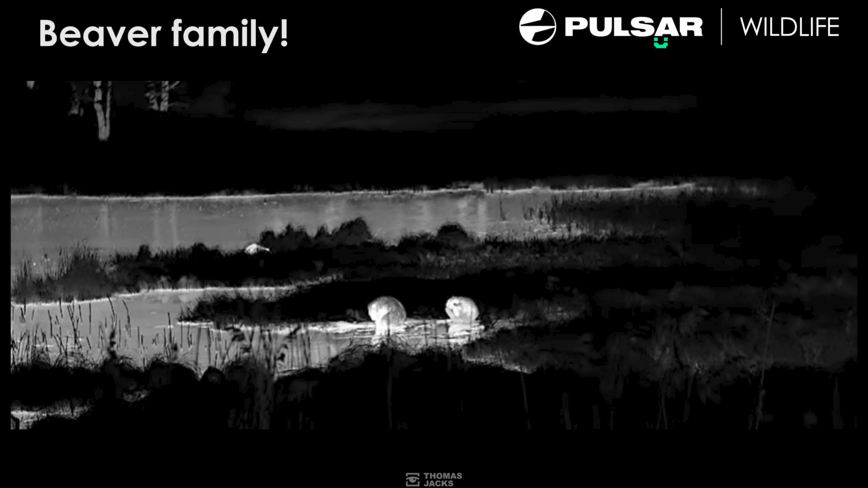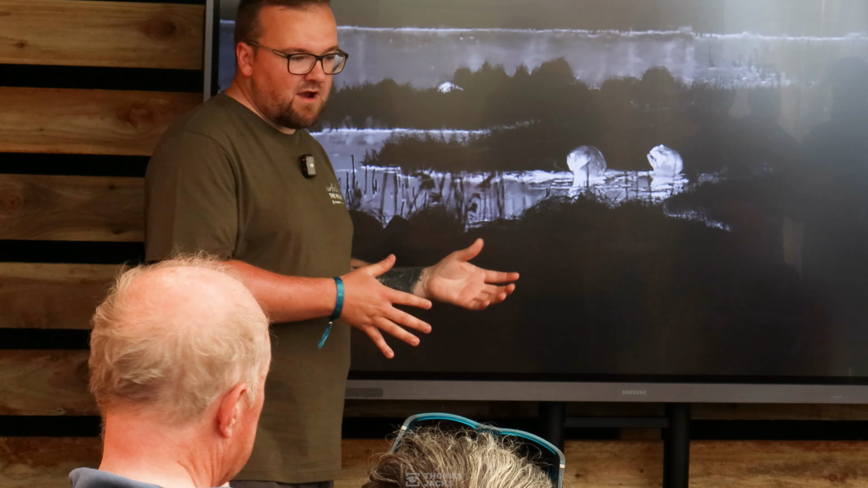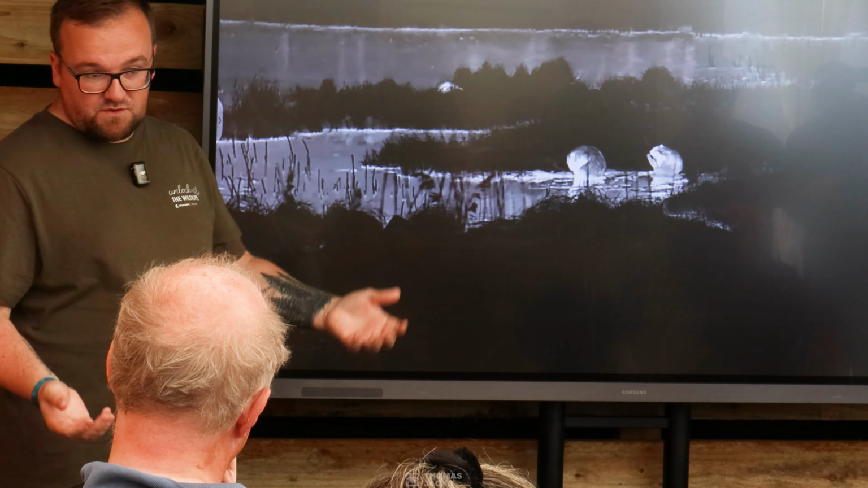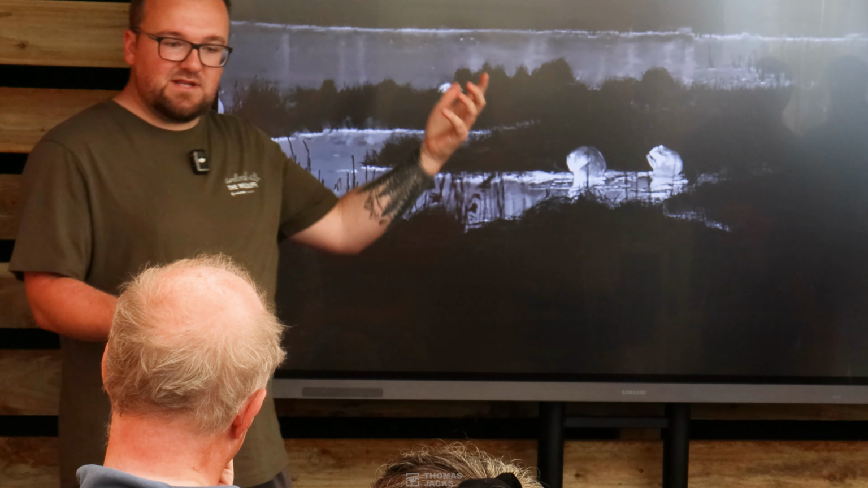With a flashlight, 20, 30 meters away, if I stick that in their face, they're probably going to get straight in the water and go. And we don't want to do that, especially here in this country, you'll get told off very much. You don't want to disturb things just going about their daily lives. And beavers are special things to see, right? It's a great thing. So if you can cause less disturbance, thermal is the way to go.